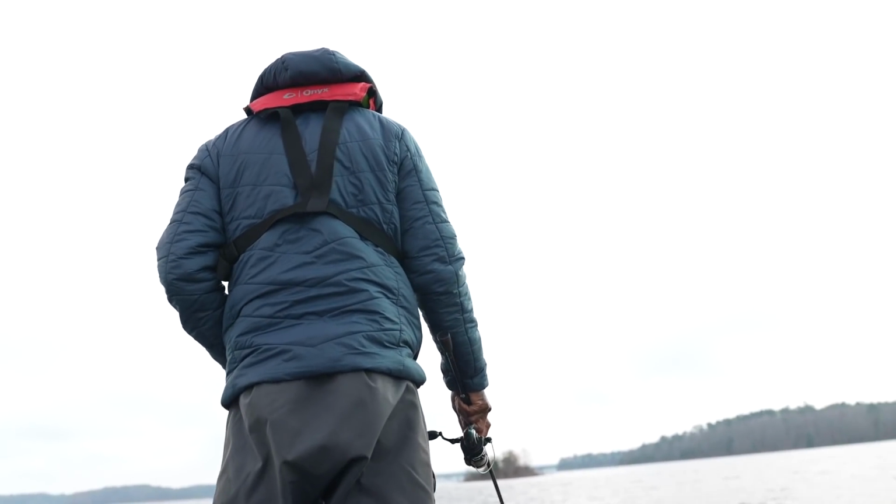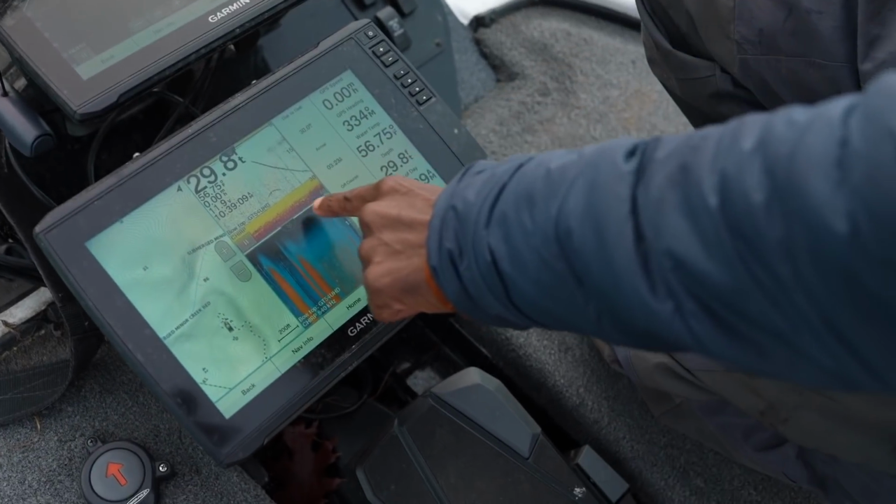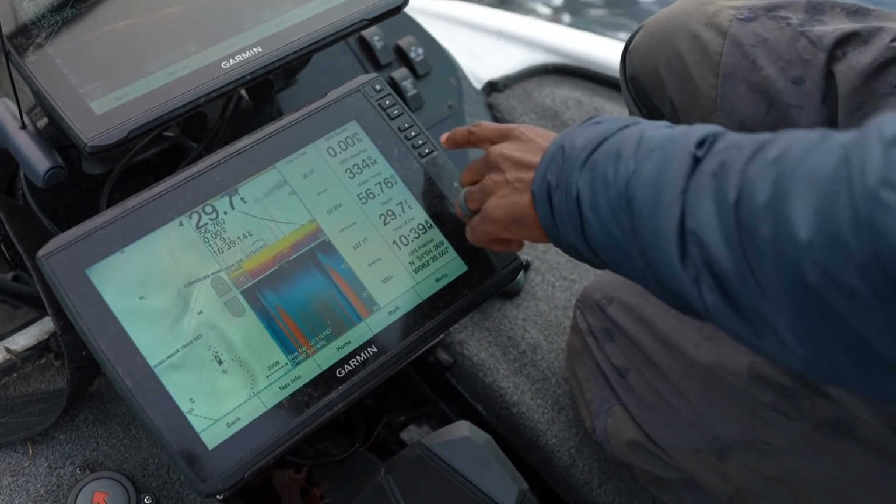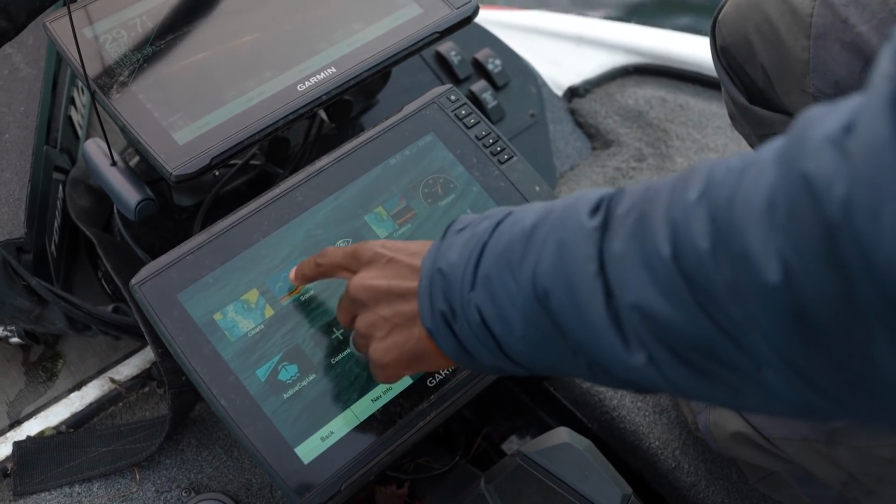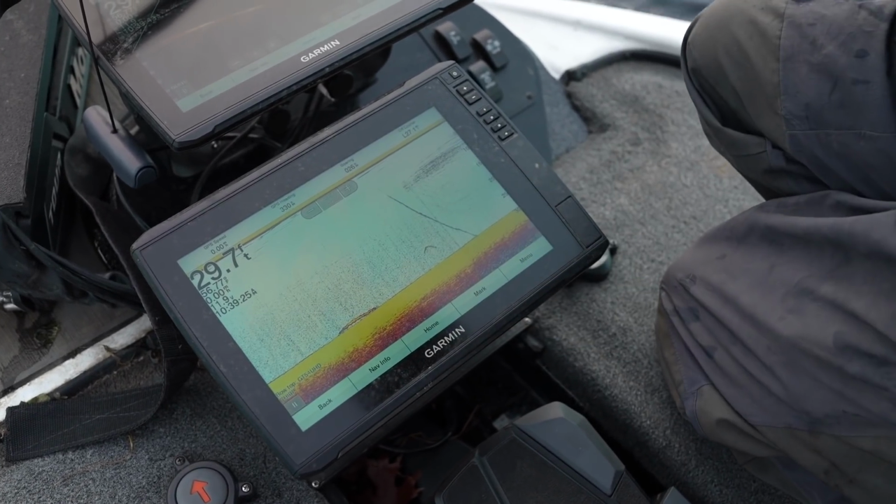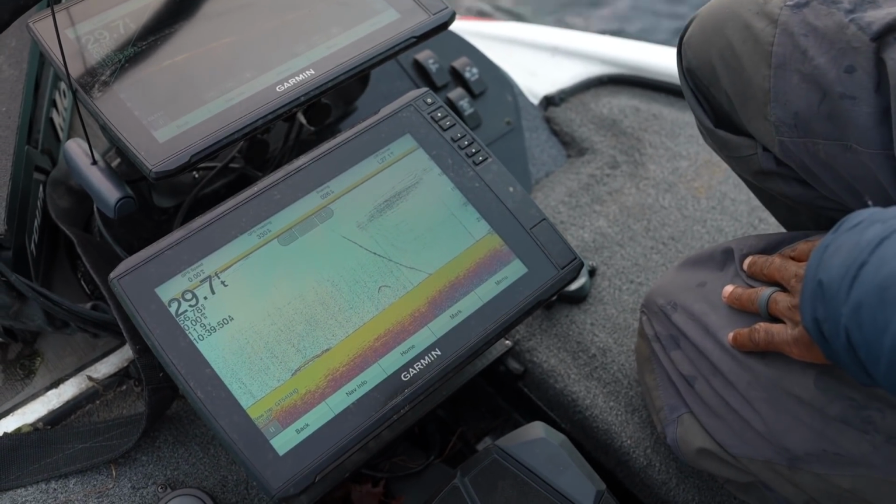All right, here's some more on the graph. I don't know if I'll hook right back up, but if you look up here, that streak going down is my bait, all right? That was a fish back there. Let's change my graph to, let's go to home, let's go to sonar, a traditional sonar. That way you can see a little bit better, and I'll show you when I get around some fish exactly what it looks like.